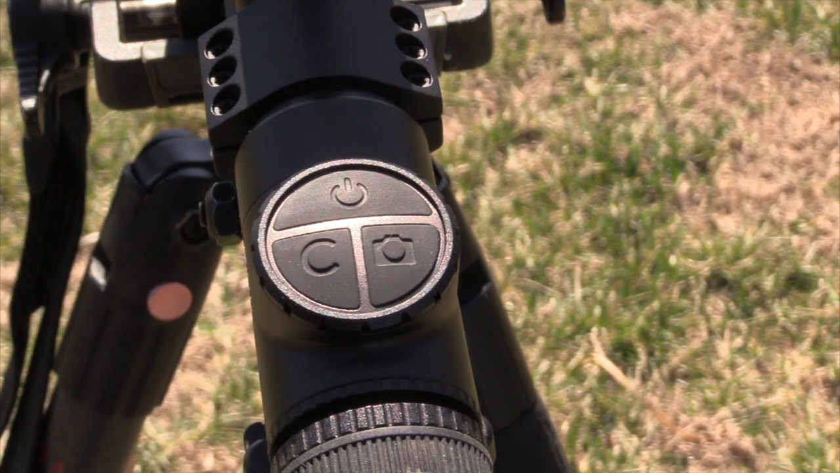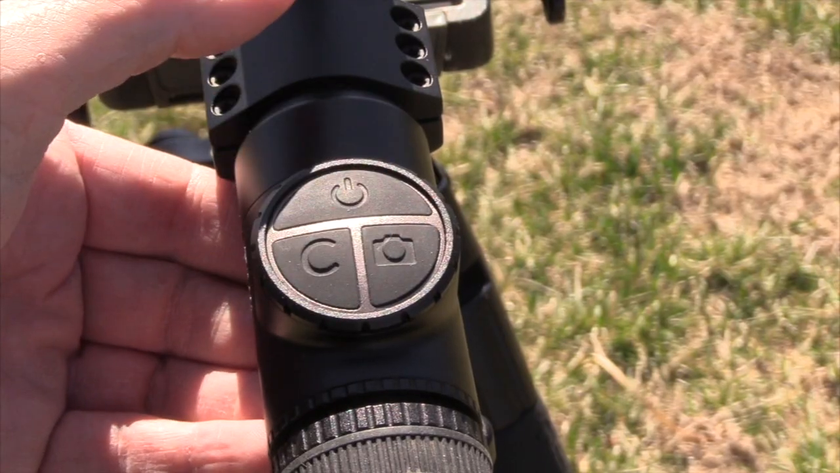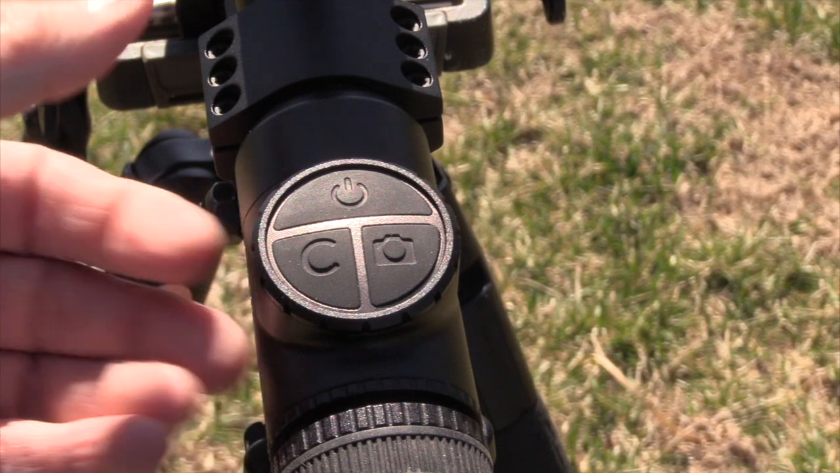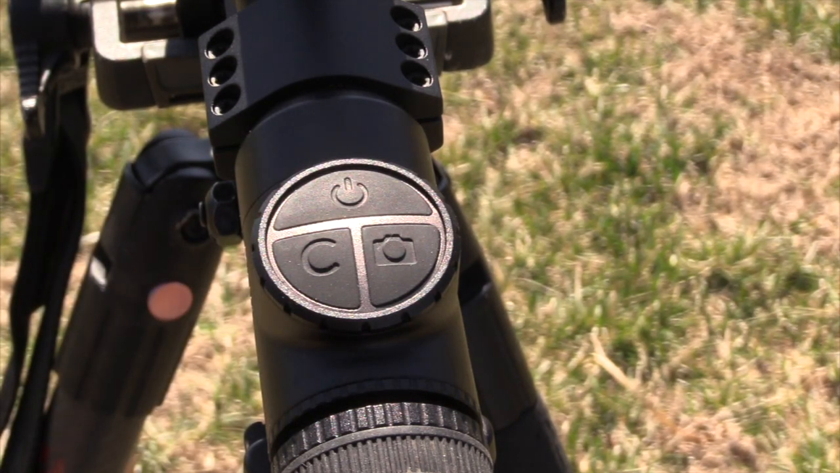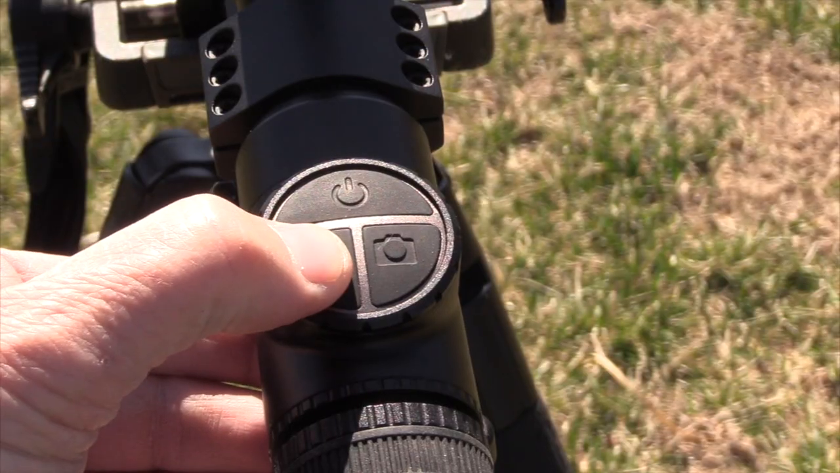There's three main control buttons on here. You got the power button. You push it and hold it and it turns it on. You can push it one time to put it on standby, push it again to take it off of standby. Then you have the C button here, which changes the color palettes.